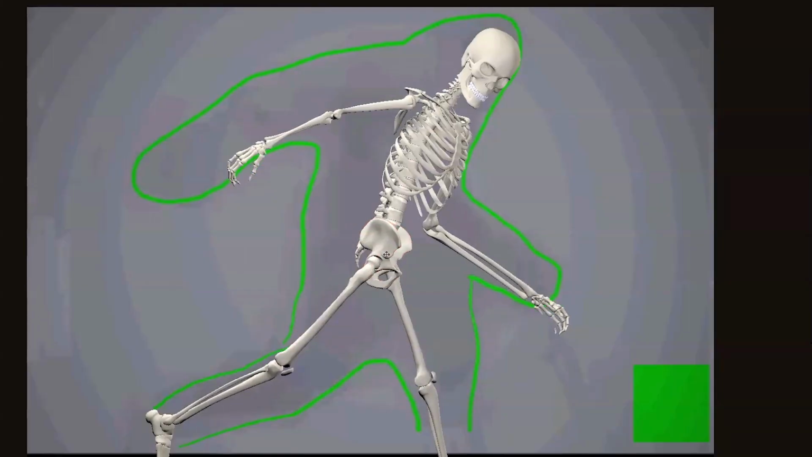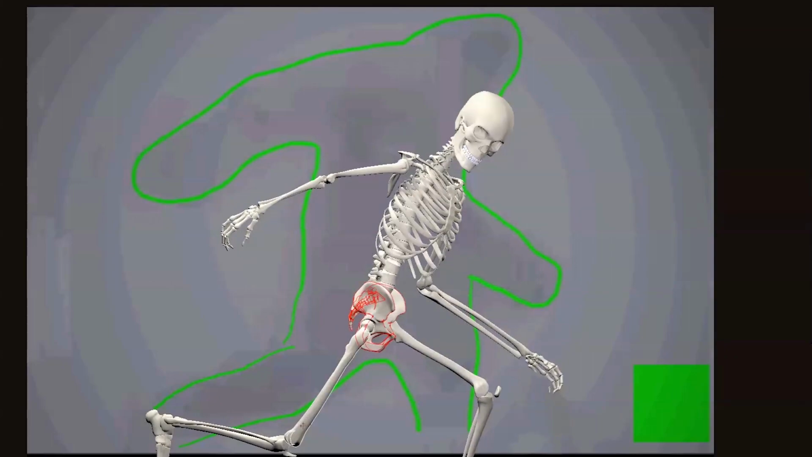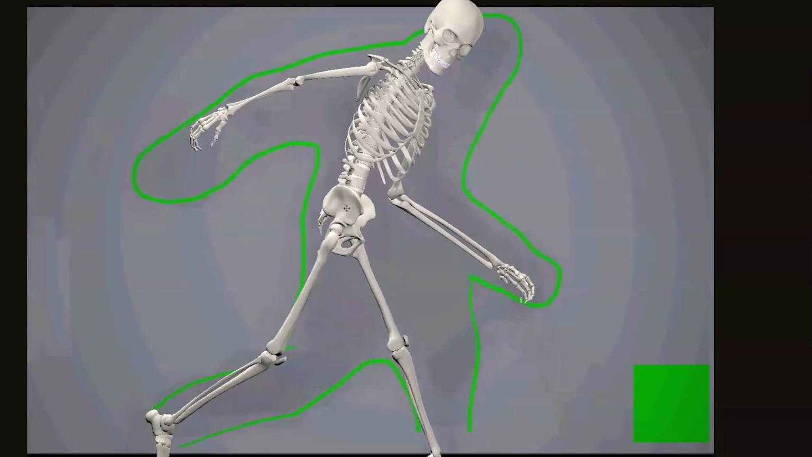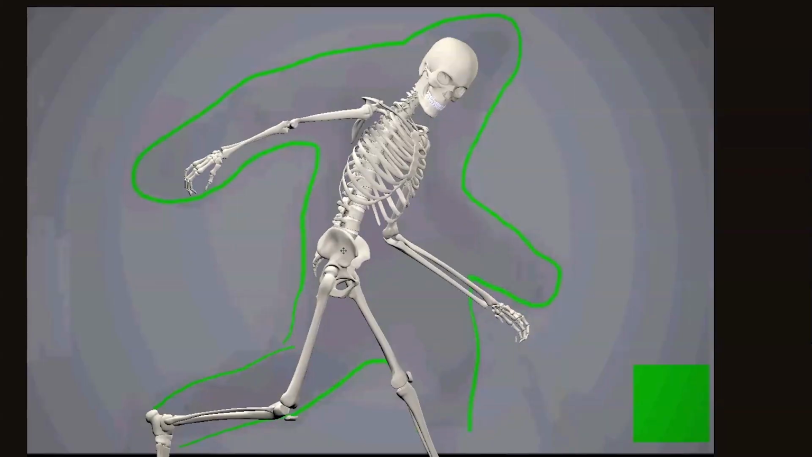And look where its hip is, way, way up there. The hip would need to come way down, which makes the legs not a little too long, but profoundly too long. Are you getting it now? There is no way in the world to make a human skeleton fit within the shape of the Brown FLIR mystery creature.